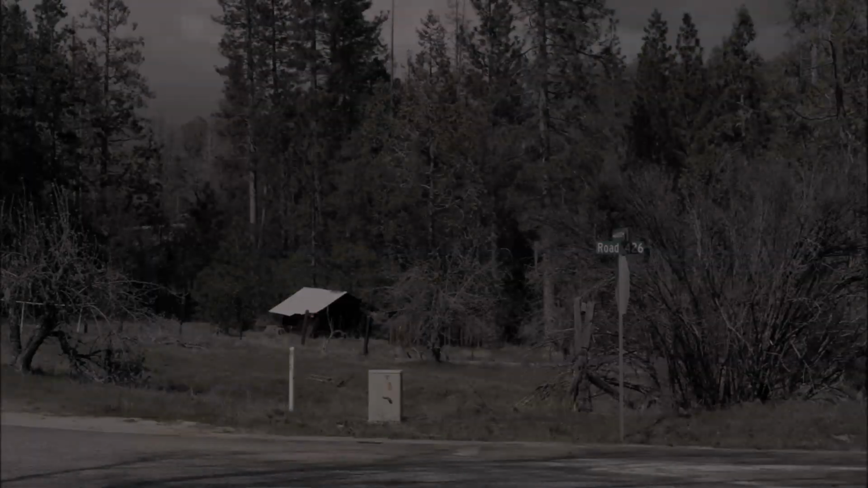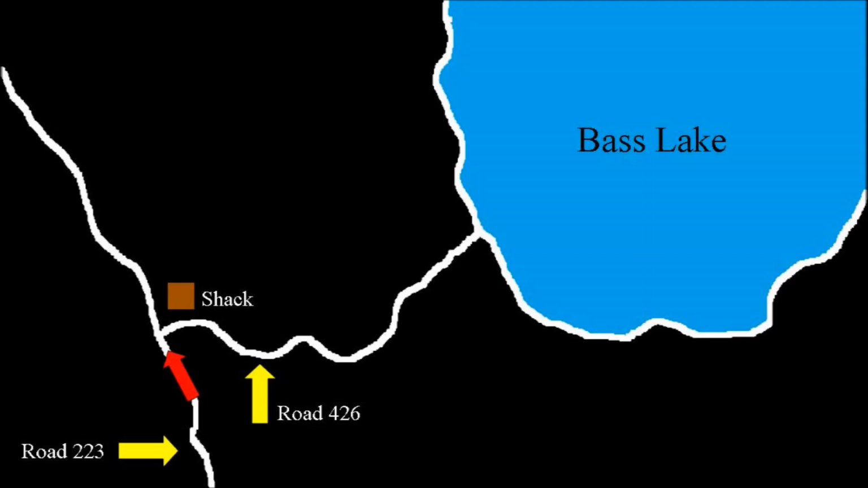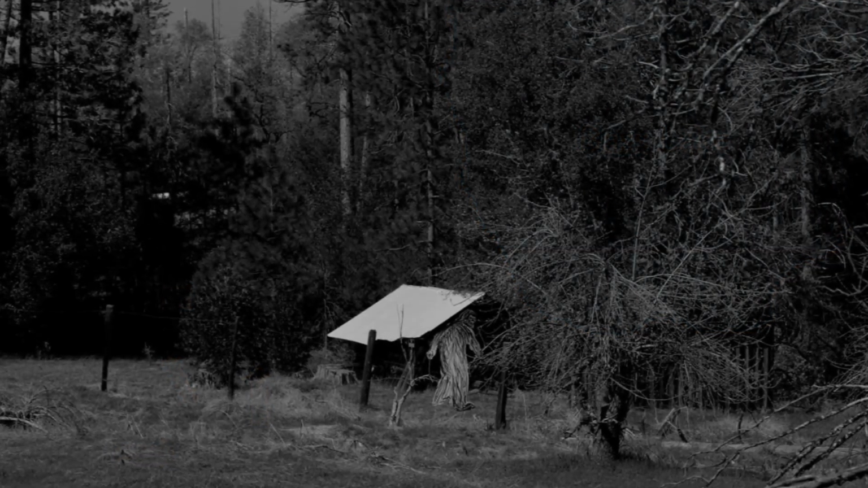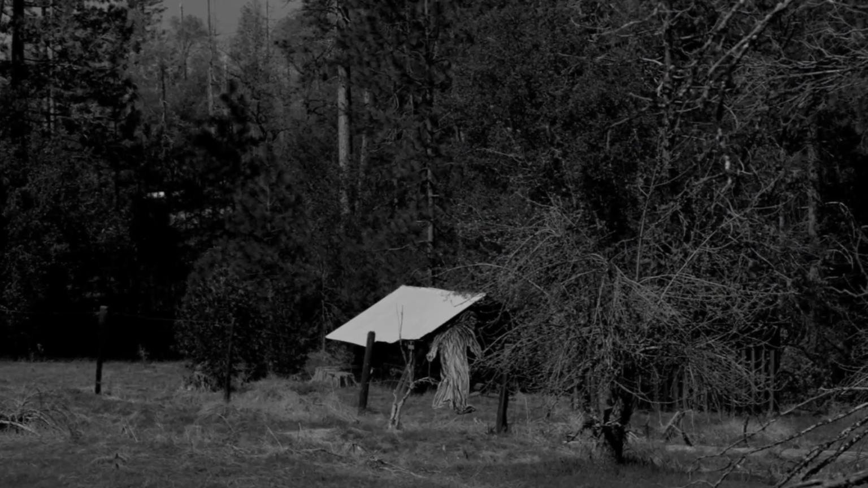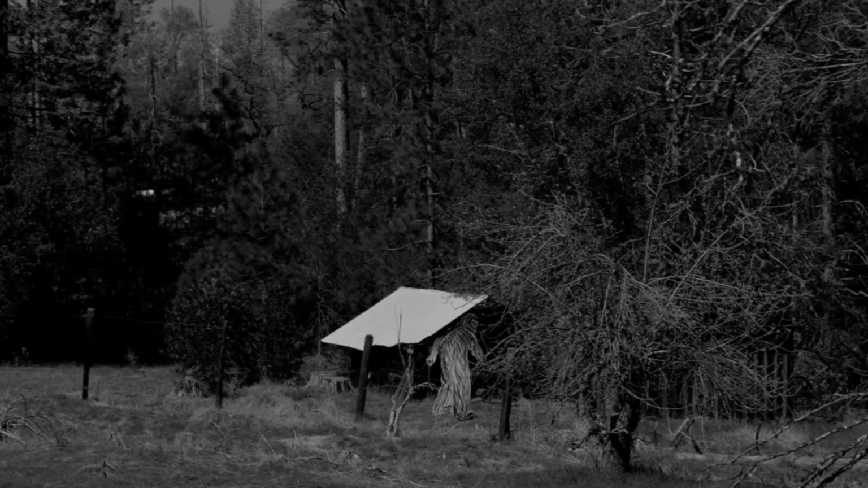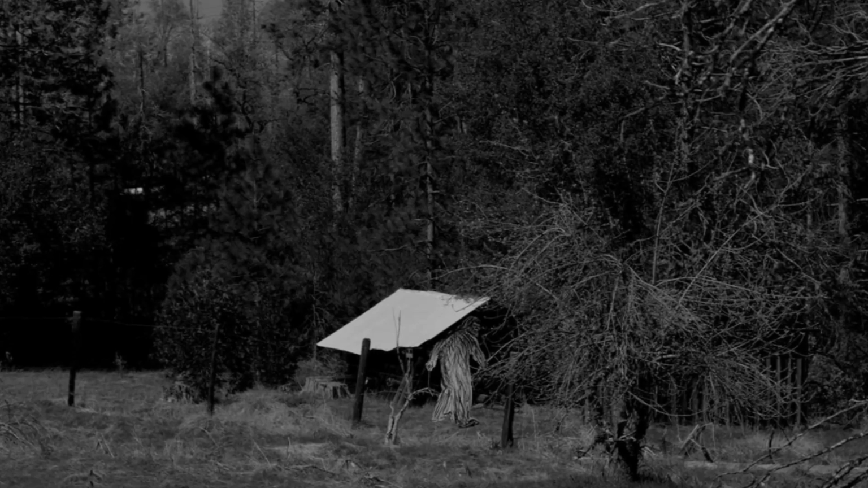It was in the dead of night. The witness was driving northbound on Road 223, and as his vehicle moved through this intersection at Road 426, his high beams illuminated the field to his right, where the shack is located, and standing next to the shack, the witness spotted a very large hair-covered creature that was partially turned and was watching his vehicle speed by.